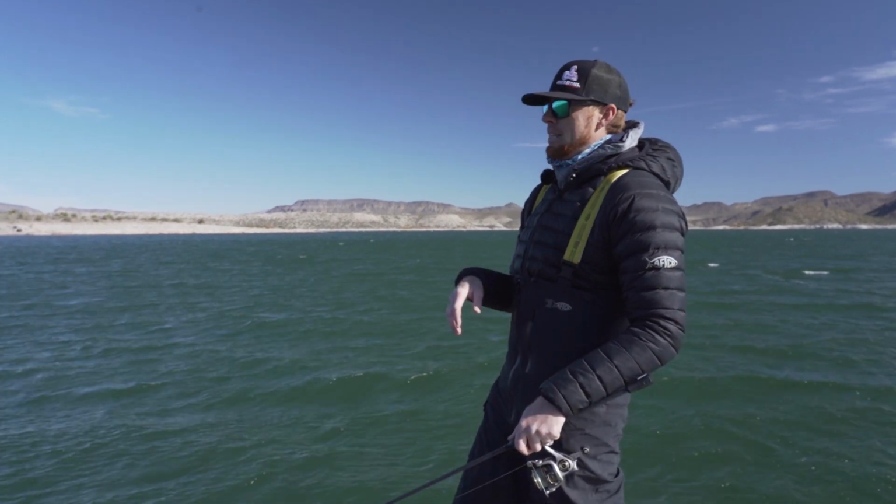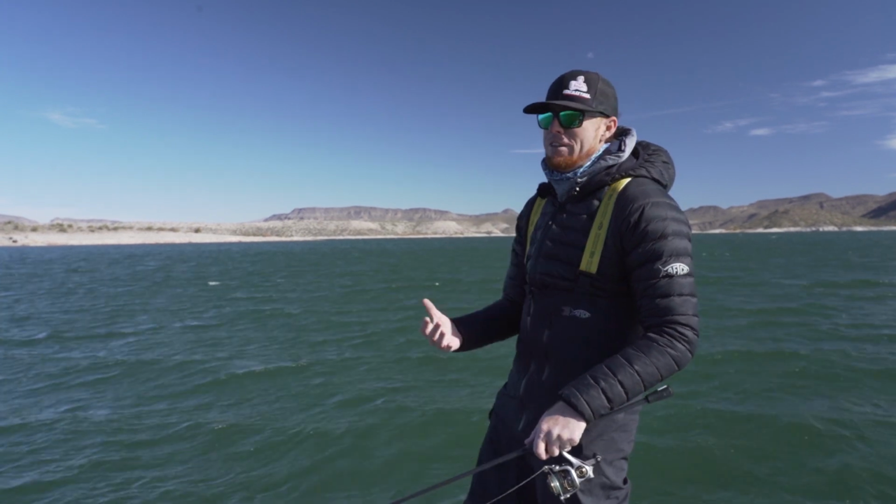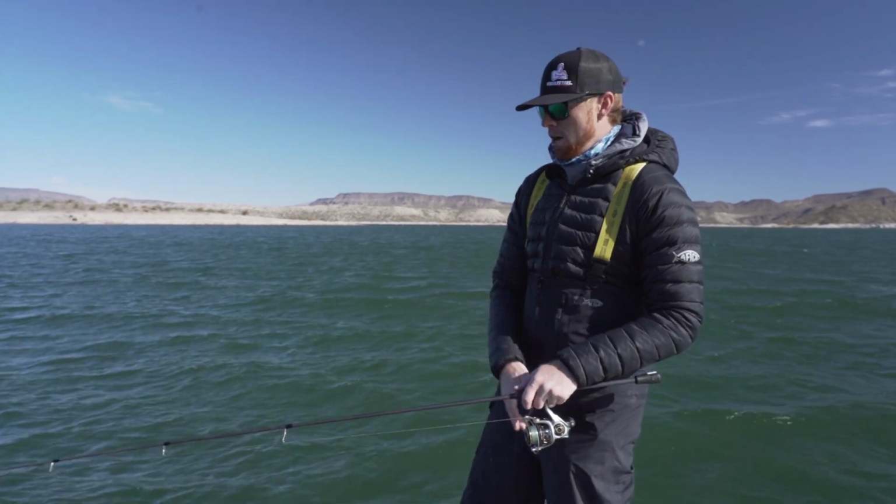I think a lot of our preconceived notions, we know what 50 feet is, but when it's time to make a 50-foot cast, for me anyways, that was shorter than I really originally thought it was.